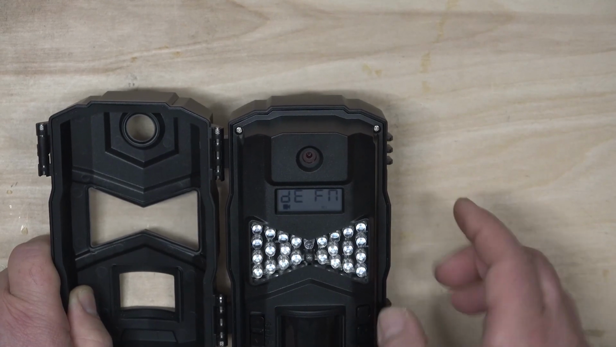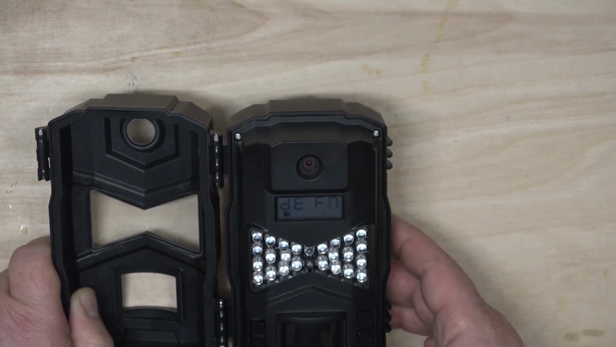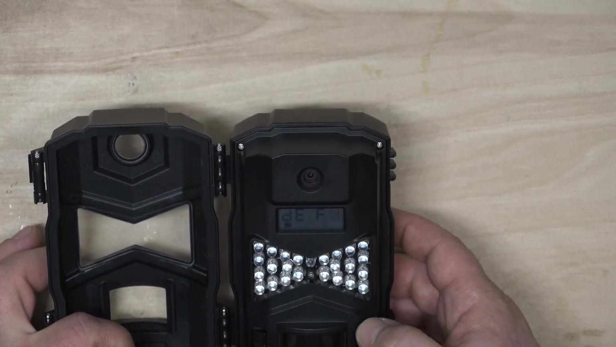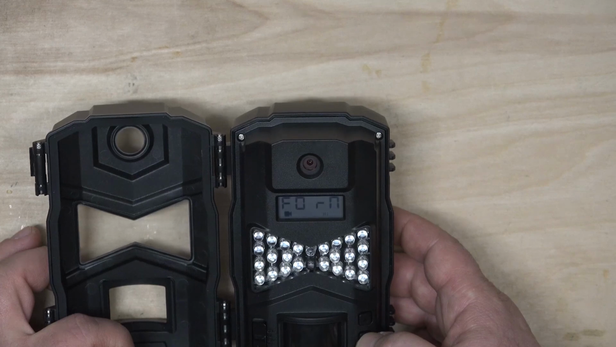Hit OK. This is default function. If you want to just go with the camera presets, you can change that N to a Y and hit OK. I'm going to leave it at no. I like my custom settings. And then we go to format.